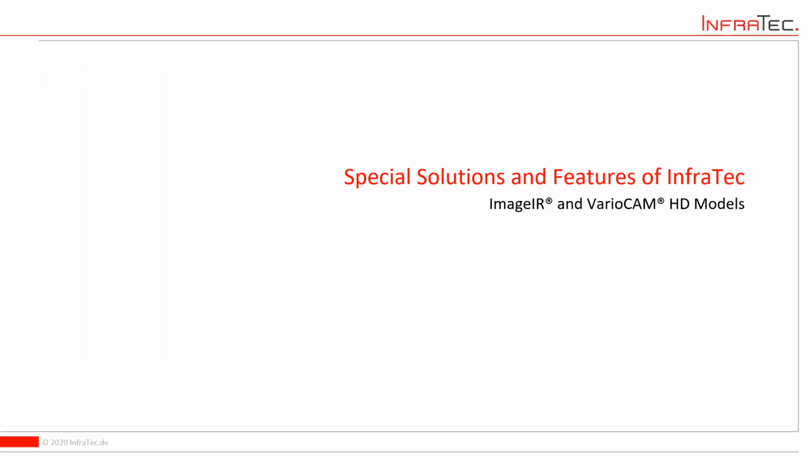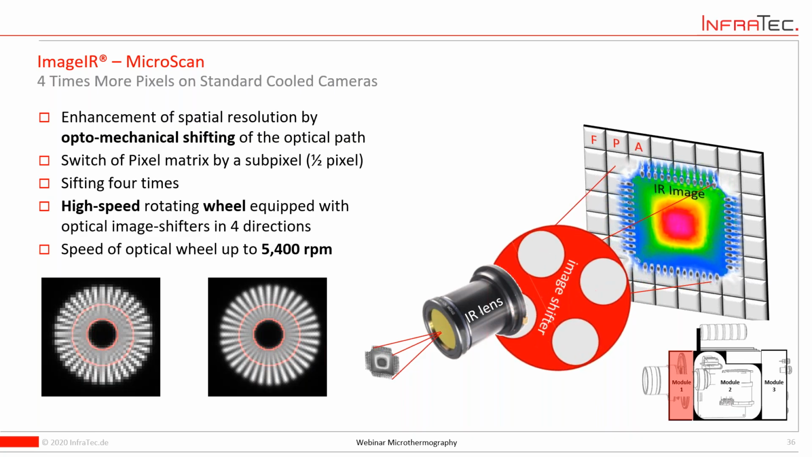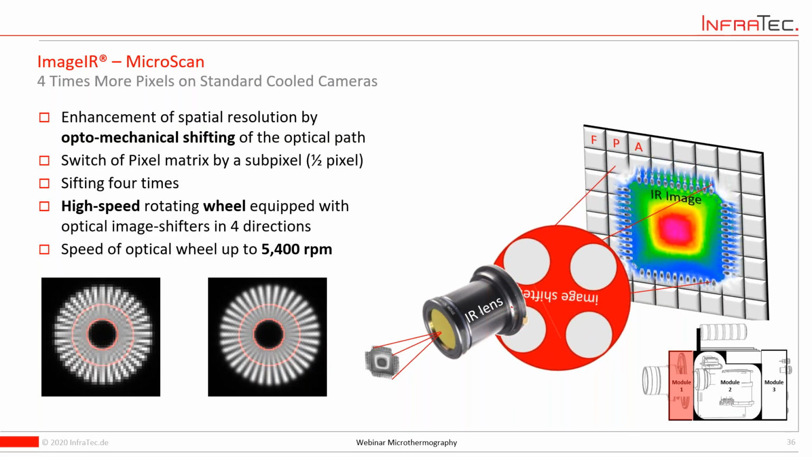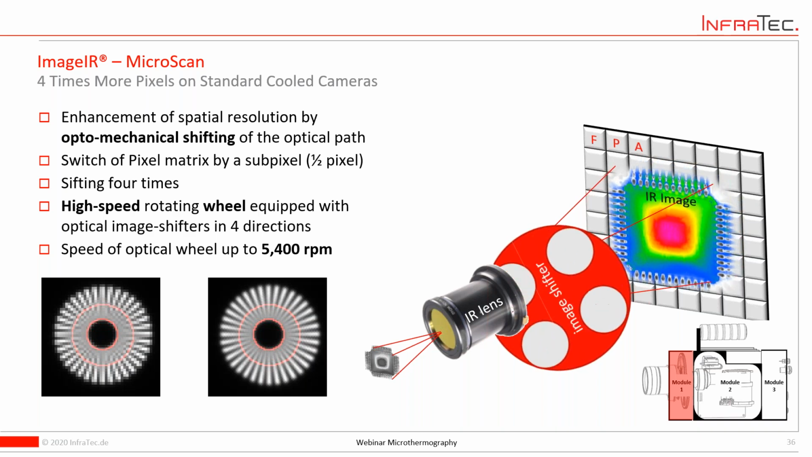So to go further on with some special solution features of InfraTec, I want to talk about our MicroScan feature. This is something unique for InfraTec because it provides a technology to boost your resolution, your normal resolution you have from an FPA. So that means from a detector.